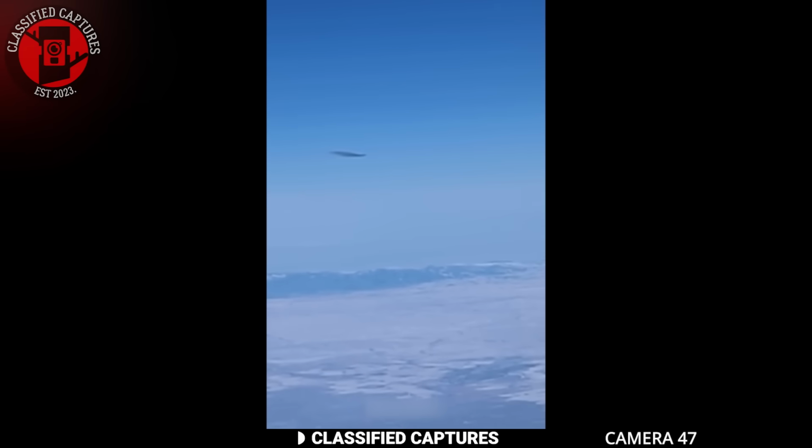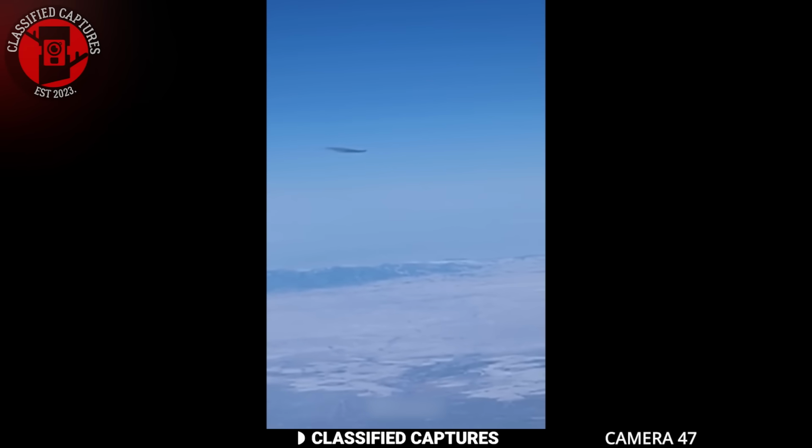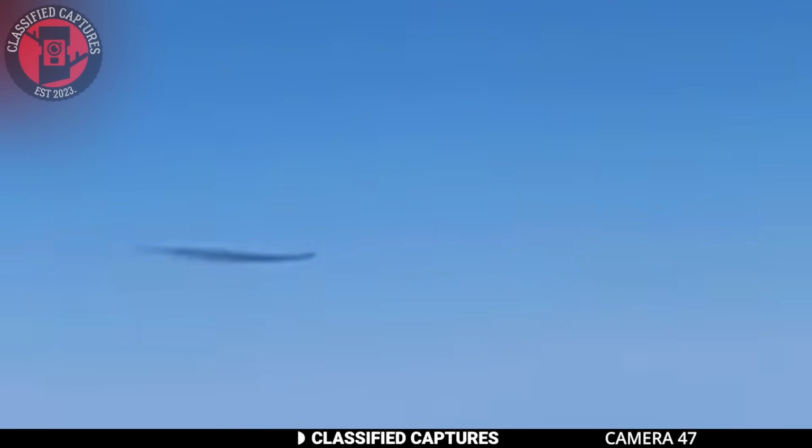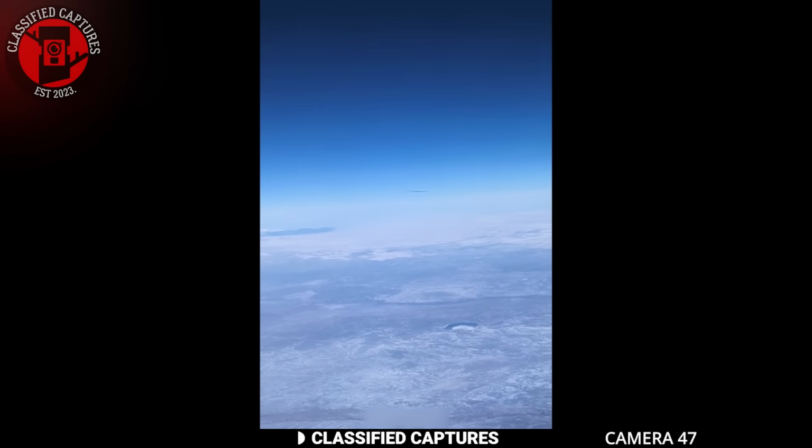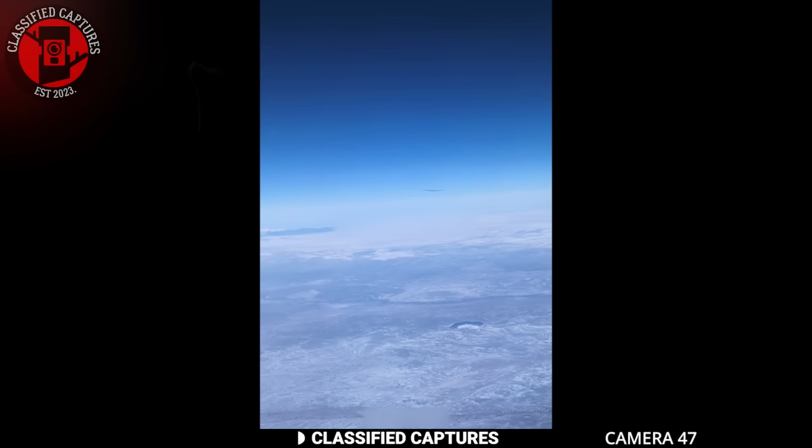Once home, the passenger shared this footage on Reddit, and everyone who saw it was amazed. The speculative buzz surrounding this mysterious object undoubtedly sparked countless debates. Many were quick to point out that it was a saucer. This left them all with more questions than answers.